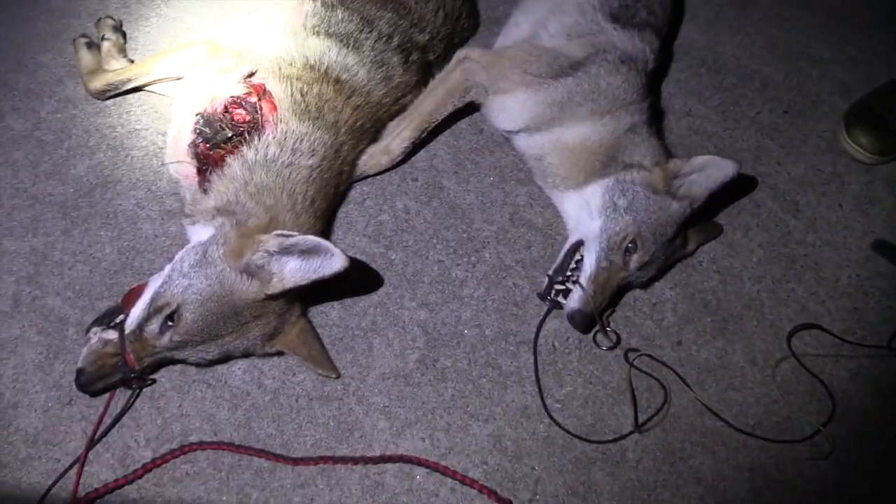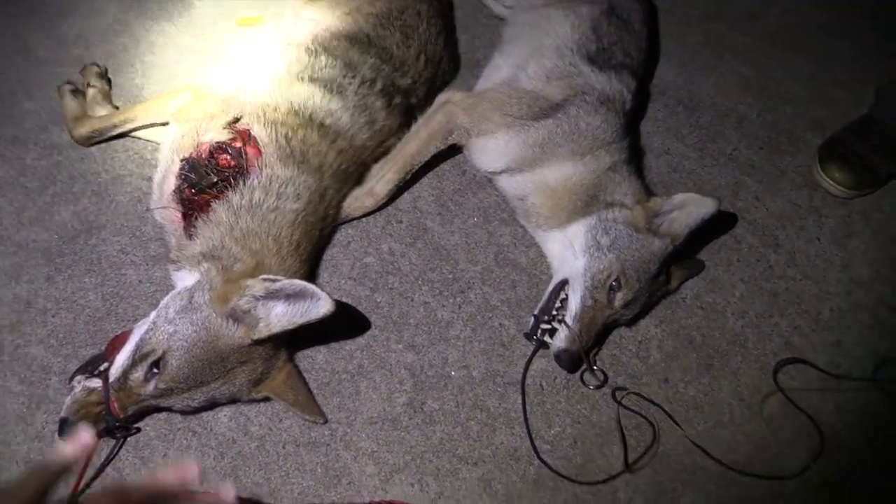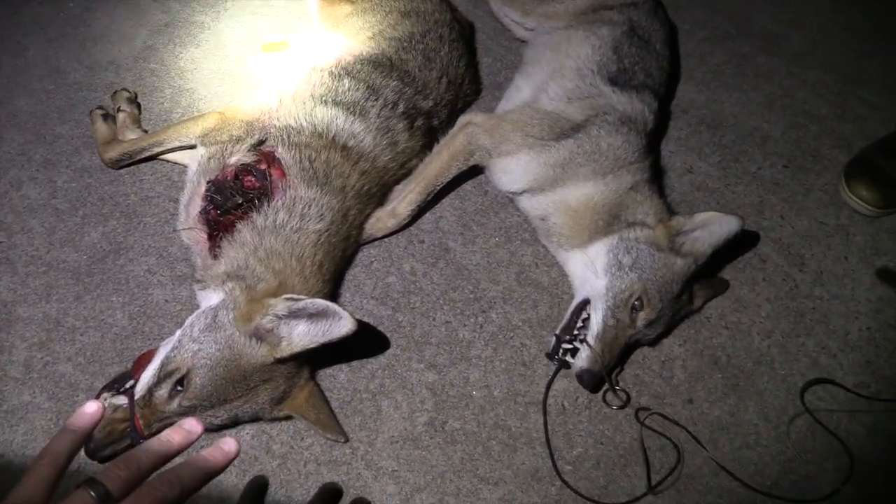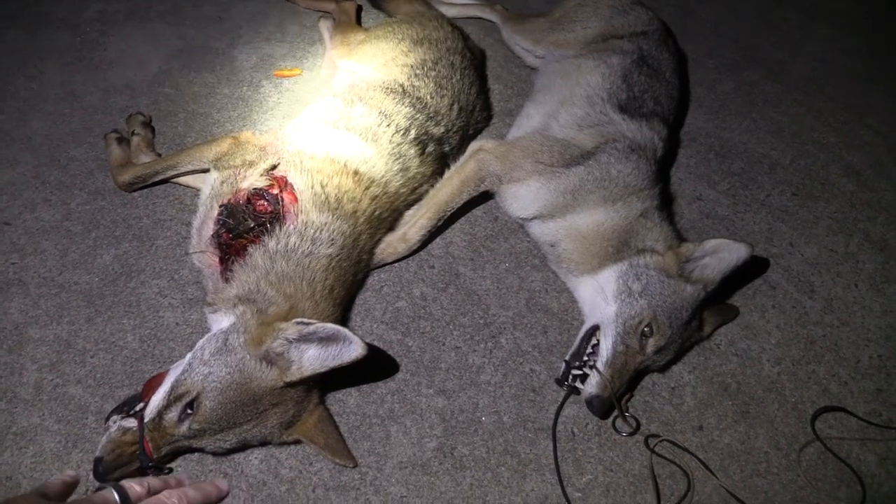Awesome stuff. The landowner's been hearing them, and the landowner absolutely can't stand coyotes, and for good reasons. You know, big animal lover, but she knows that there's a happy balance between keeping these guys in check because of the love for the other animals that are in this area.